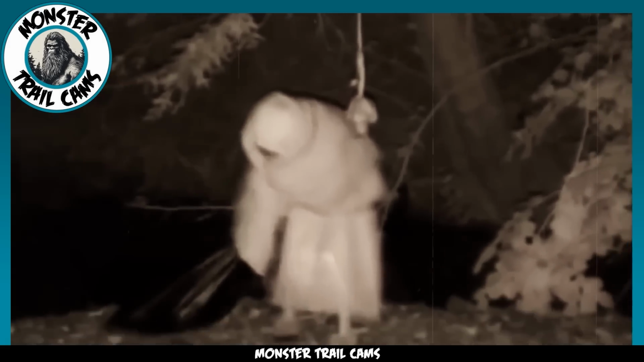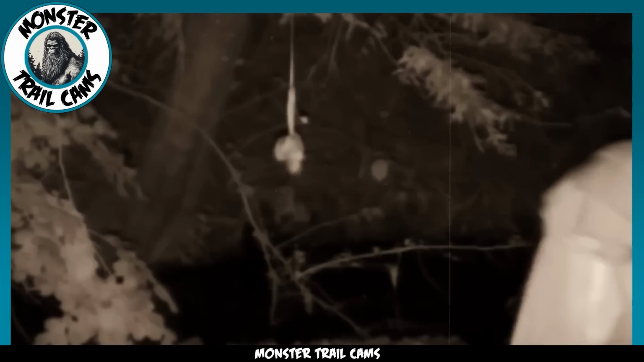Take a look at this strange situation. We have a trail cam facing what appears to be bear bait hanging from a tree. It is clear this camera was meant to capture any large predators hanging around the area, but it found something quite unexpected. We have what looks to be a human approaching the bait. They are dressed in white robes of some sort and dragging a black trash bag.